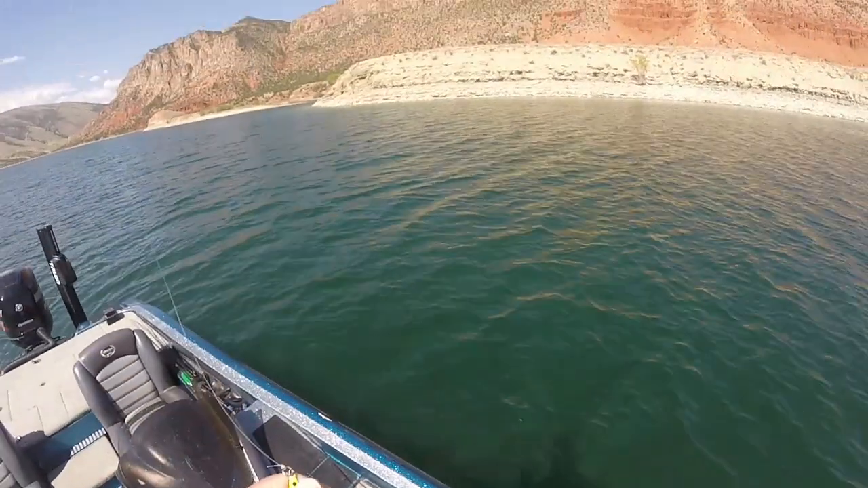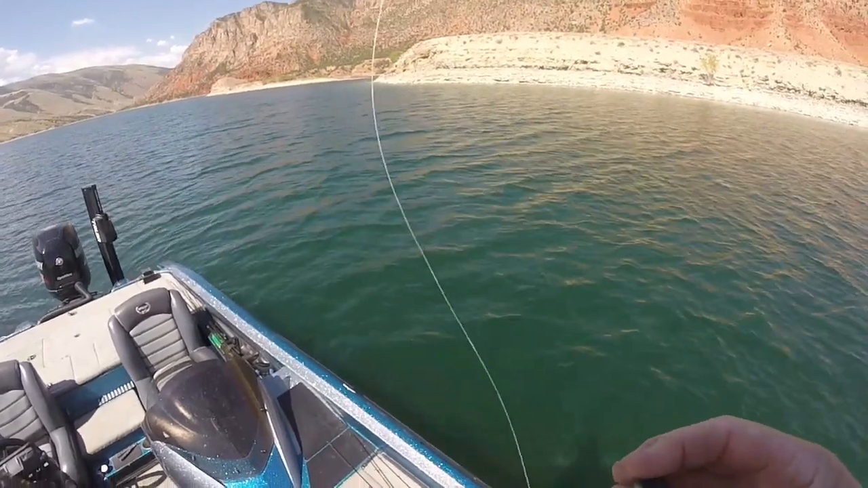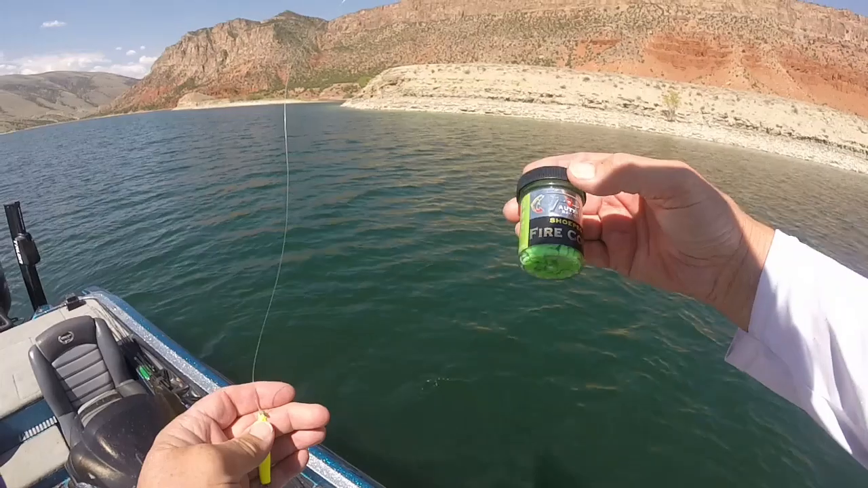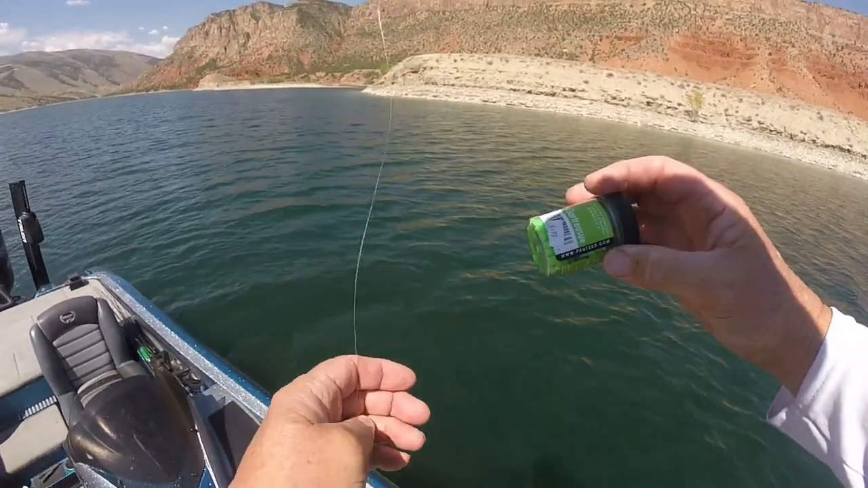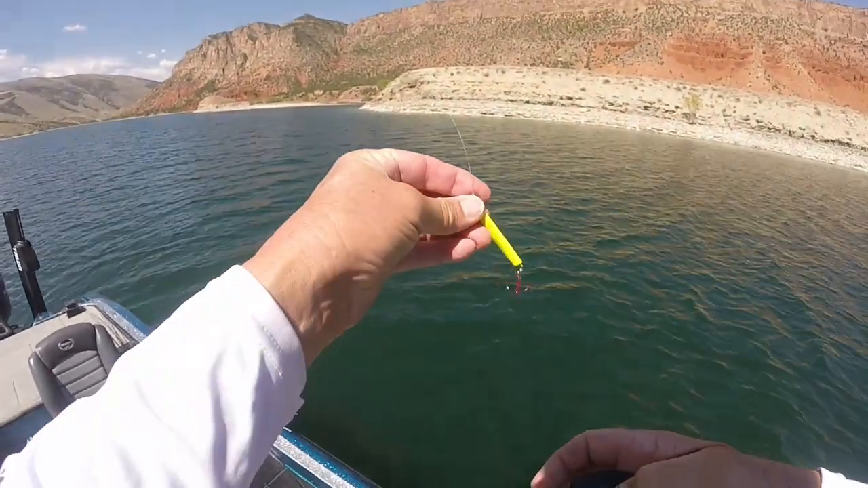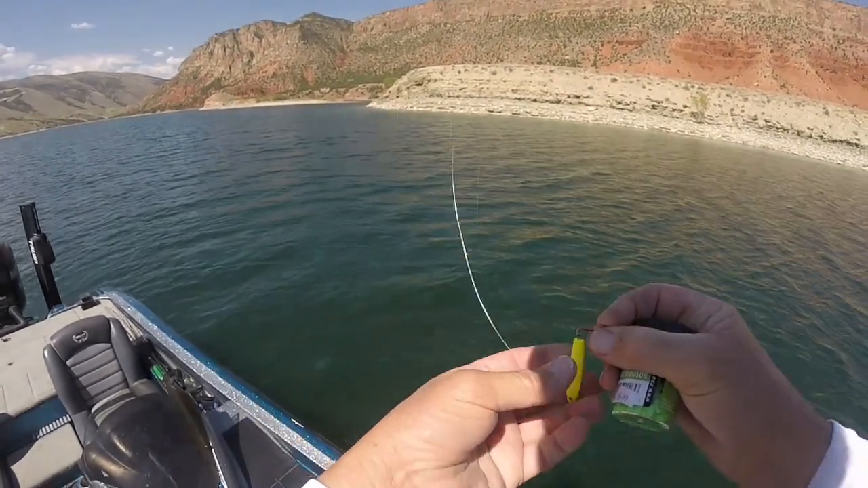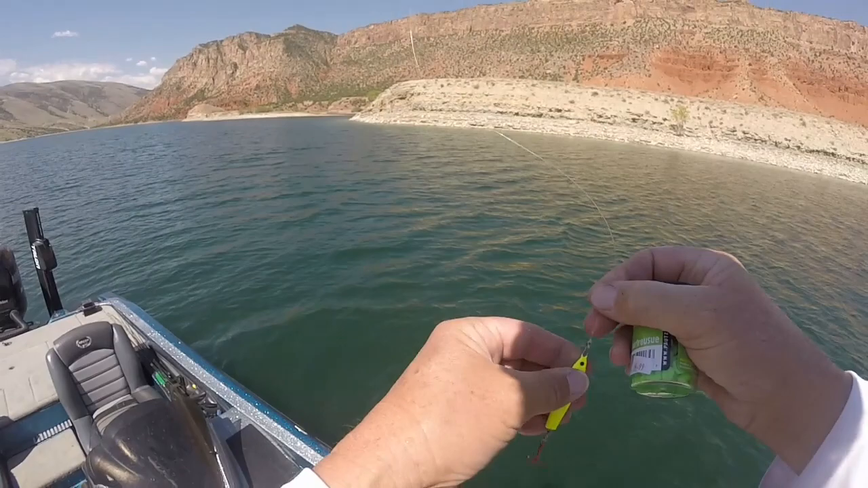Thanks for watching today's episode of Don Allphin on Fishing. I wanted to show you what I'm using today. This little shoe peg fire corn in the Chartreuse color, and also I'm still going with my half-ounce Kokanator with a red hook, made by P-Line.